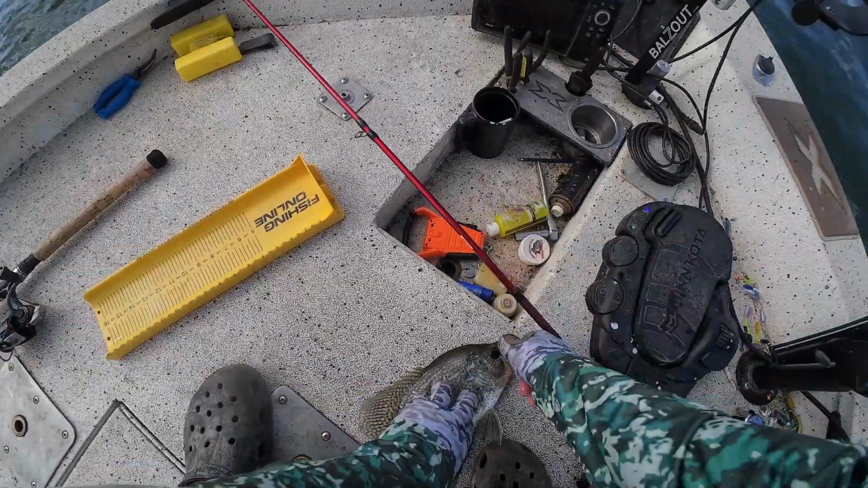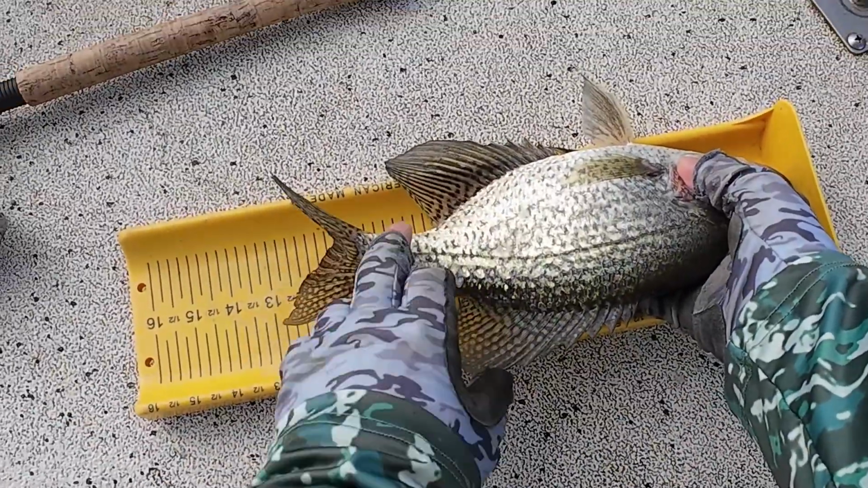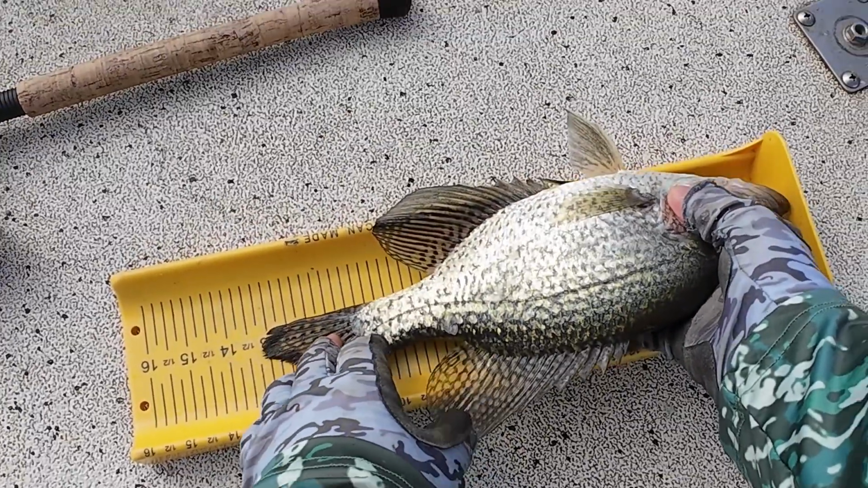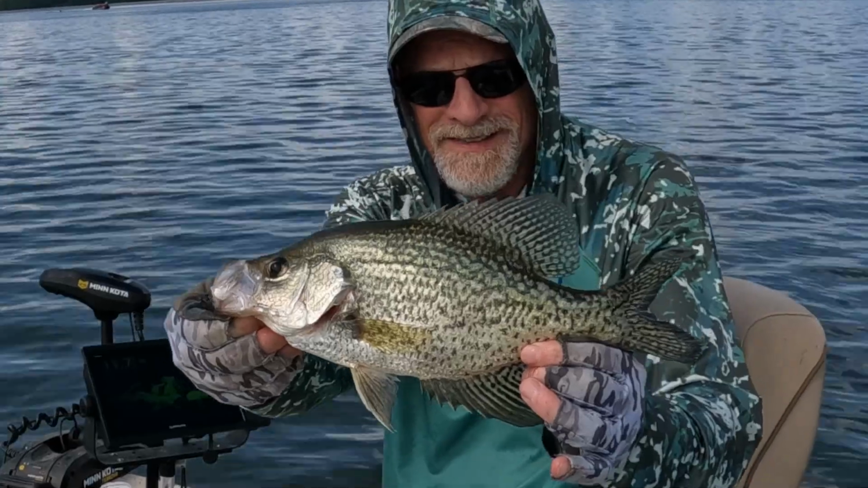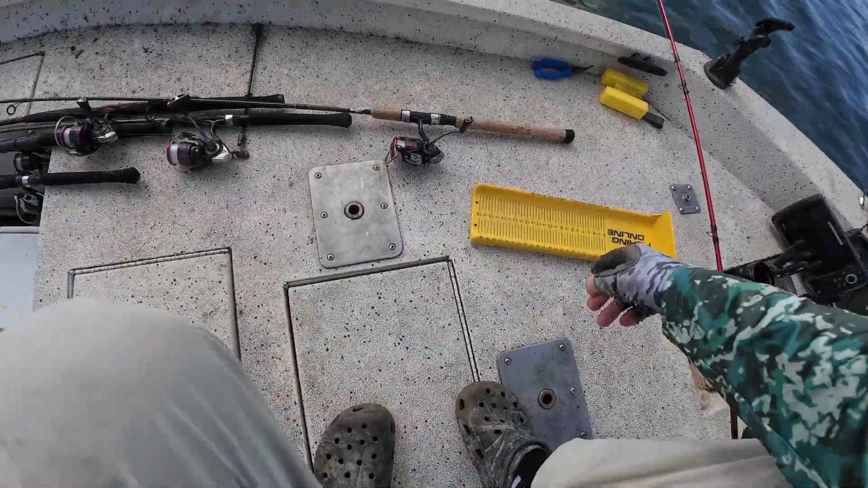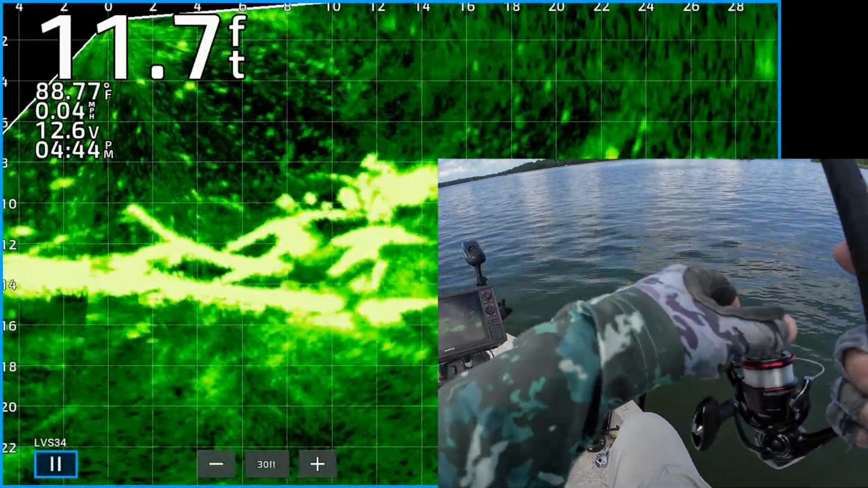This one bit that chartreuse colored Trout Magnet jig head, 64th ounce. So it was 13 inches. Black crappie, 13 inch. Get in there, dude. Finesse really helps, especially in the summertime when that bite is tough.